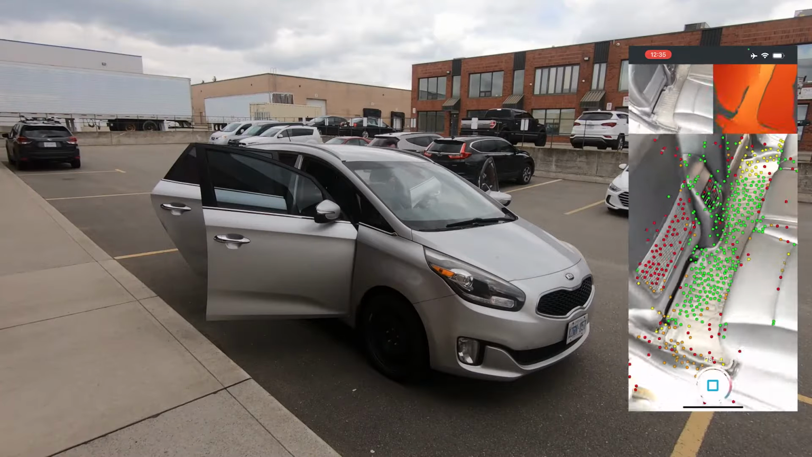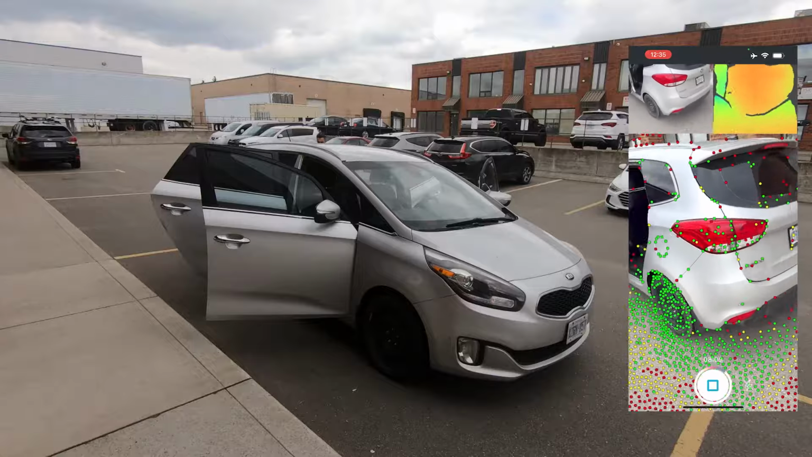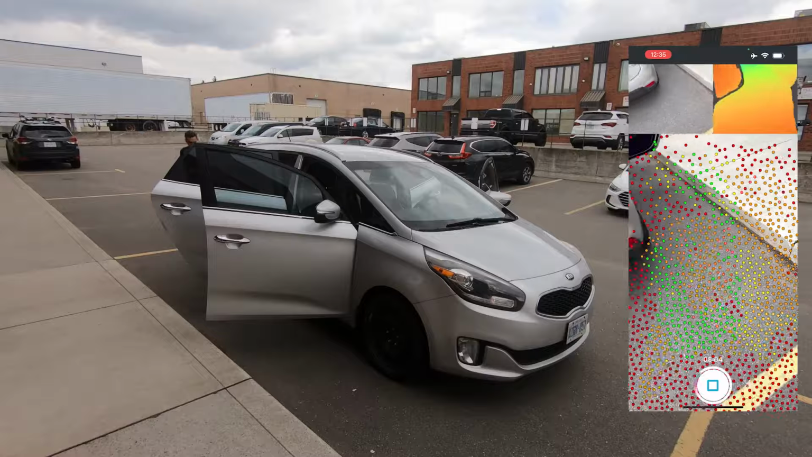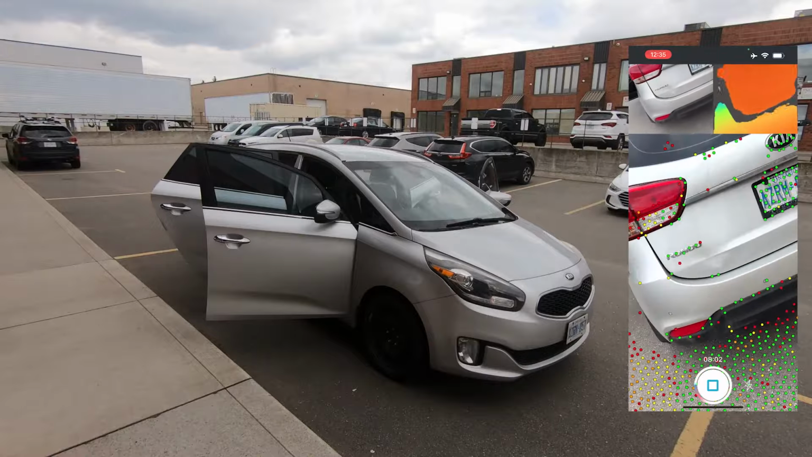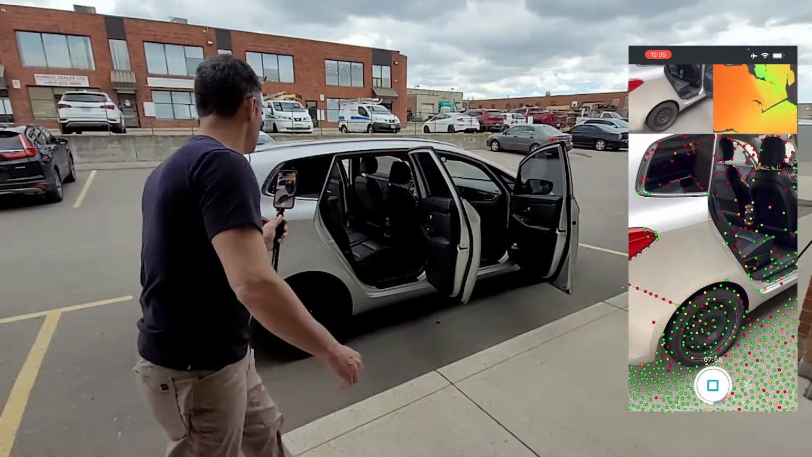All right, so I'm going to go back around the other side, and I'm almost there. So I'll go around this side, and like I said, I want to get some common features on the ground and some details on the back of the vehicle. And let me punch into this section here.